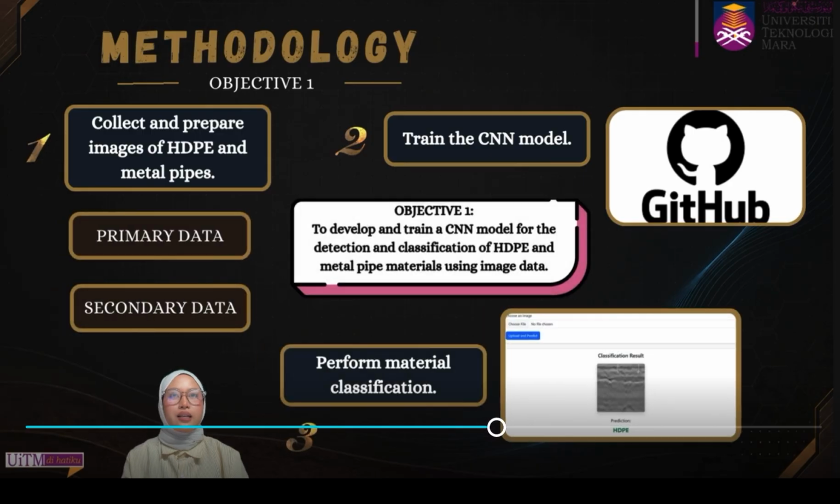For the next slide, I focus on my objective one. First, I collect and prepare images for HDPE and metal pipe, and for this process I use two types of data, which are primary data and secondary data. Second is to train the CNN model, where the CNN code I get from GitHub. Number 3 is to perform material classification.